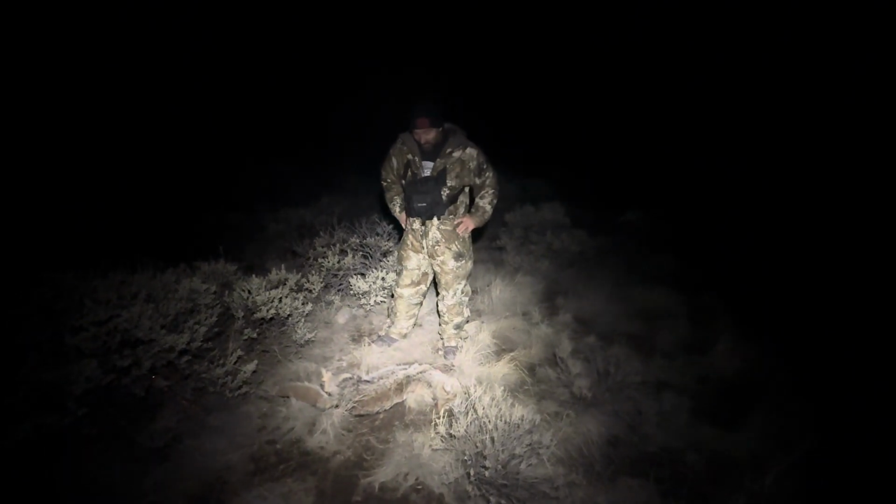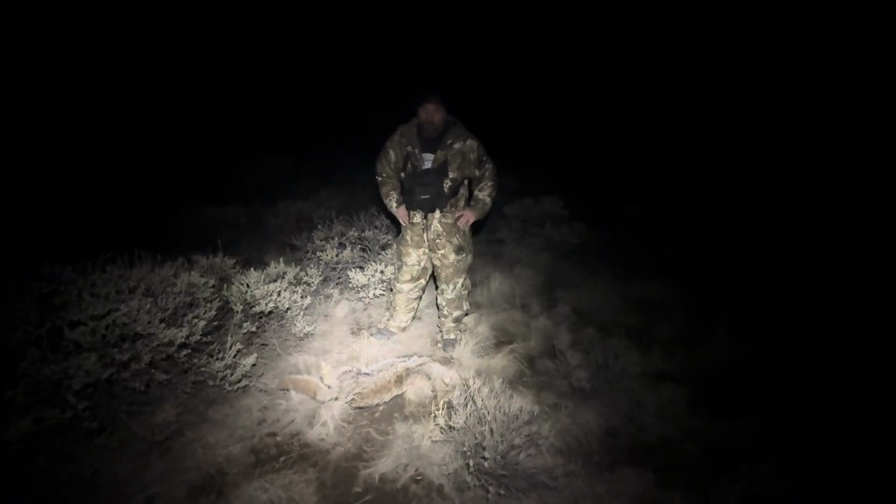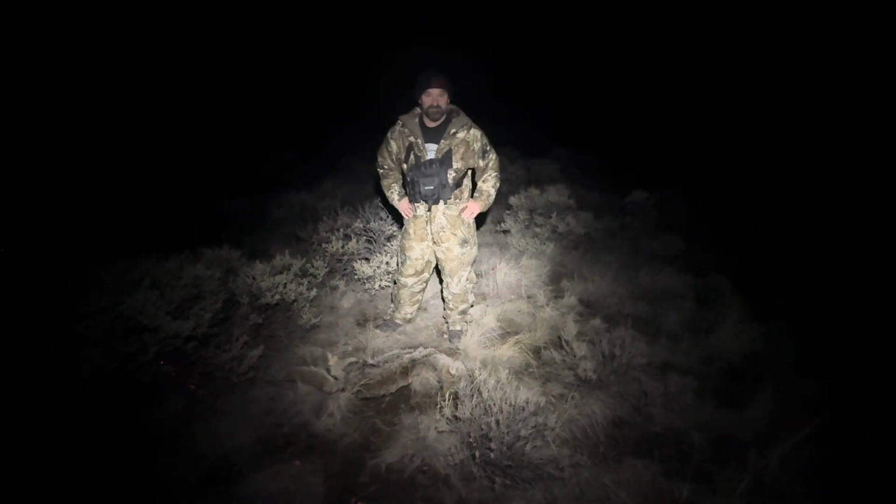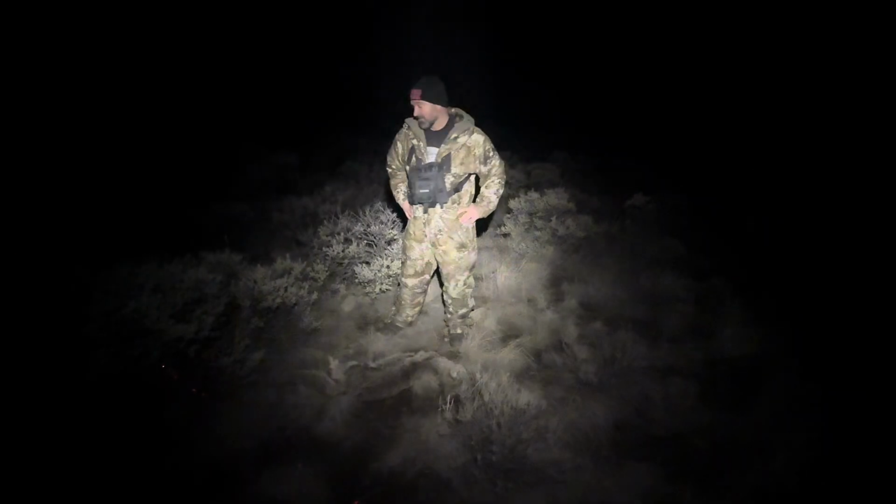We're excited to be able to have this one. We got a few more stands ahead of us. Hopefully we can grab maybe one, maybe two more, but definitely glad to get this one under our belt. That's awesome. Coming to the end of the trip. I'm getting tired.